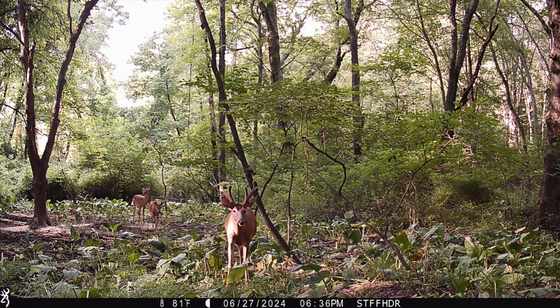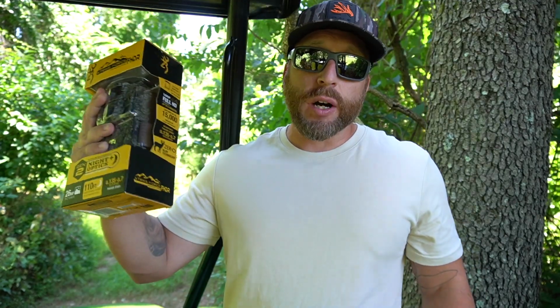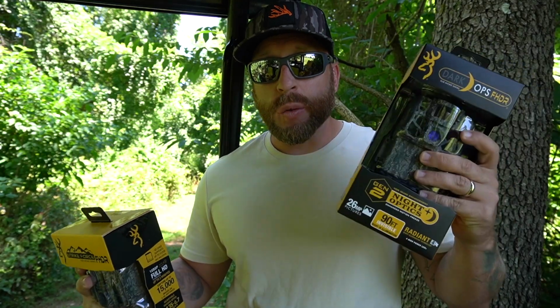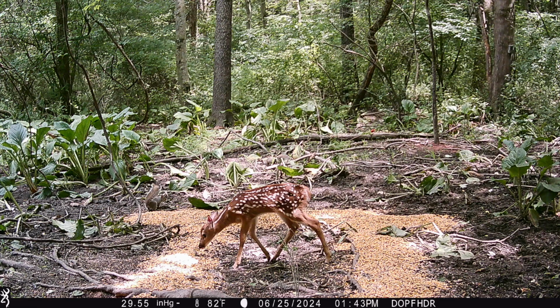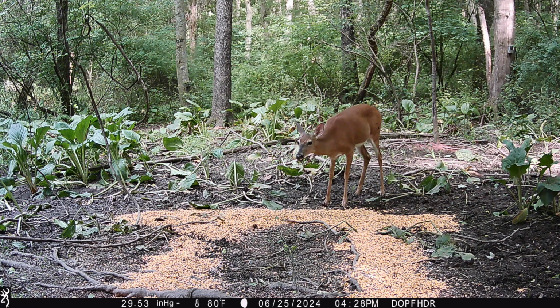So we're gonna throw these guys out. I'm gonna put one on a scrape that the bucks are coming and hitting, and then the other one I'm gonna put right down on the big time fortified deer blend that I have straight on the ground. I'm gonna try to get you guys some close-up pictures of some velvet bucks and video so you can really see the quality that the Browning trail cameras offer.